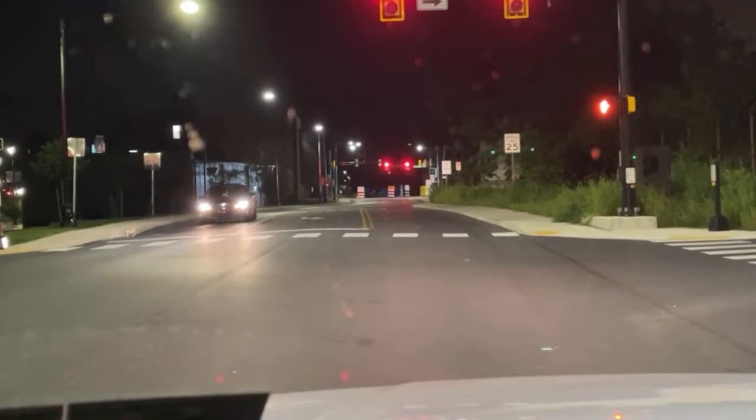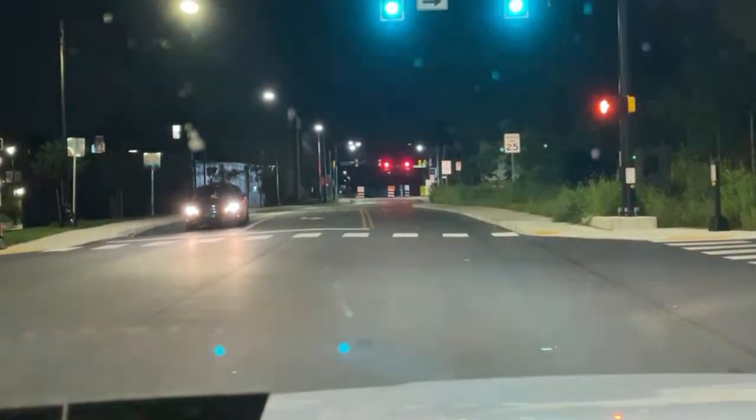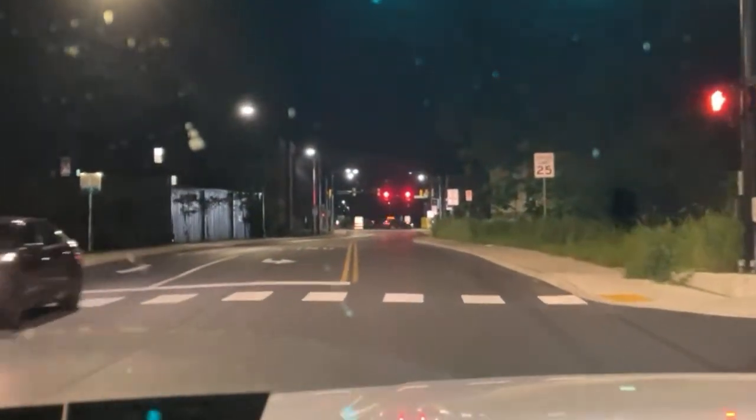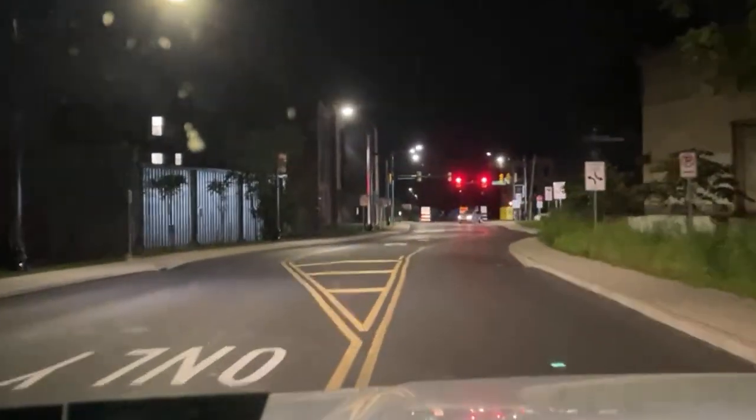Worst area at night for Allentown. I don't know. Allentown, for the size of the city it is, it's fairly safe compared to a number of cities in Pennsylvania that are a lot smaller than Allentown.